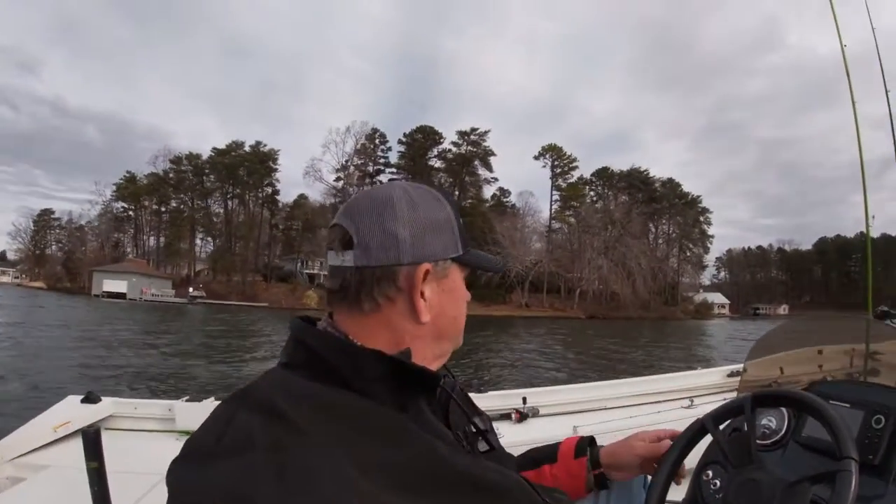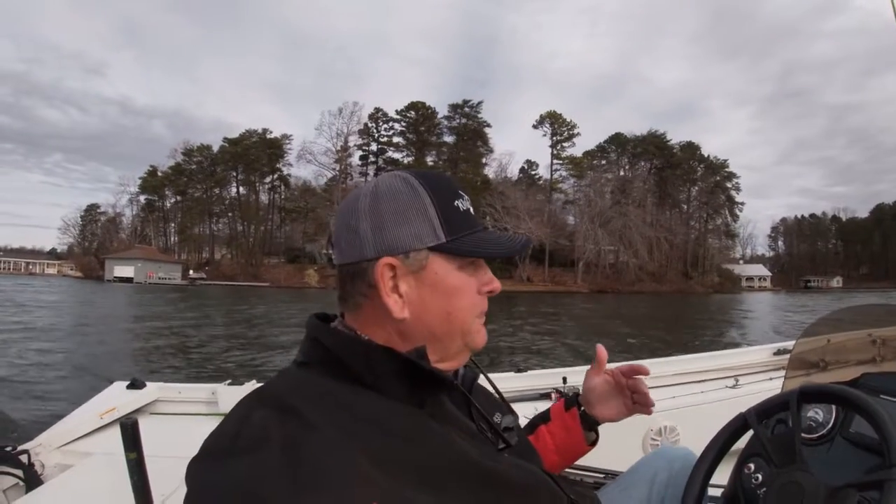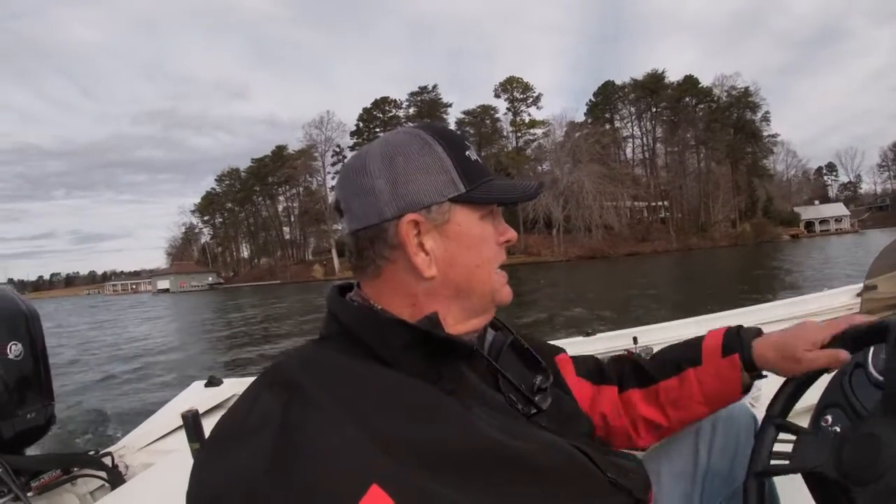Now normally, if I mark some brush, I may or may not go over it and look at it with down scan. Sometimes when you mark it off to one side or the other and you try to go right back over it, you don't exactly go right back over it. If it's in really deep water, I do. If it's up 20 feet of water or shallower, I don't keep riding the boat back and forth over top of it. What I'll do is get close to my mark and drop my live scope down and actually look at it to see if I want to fish it.